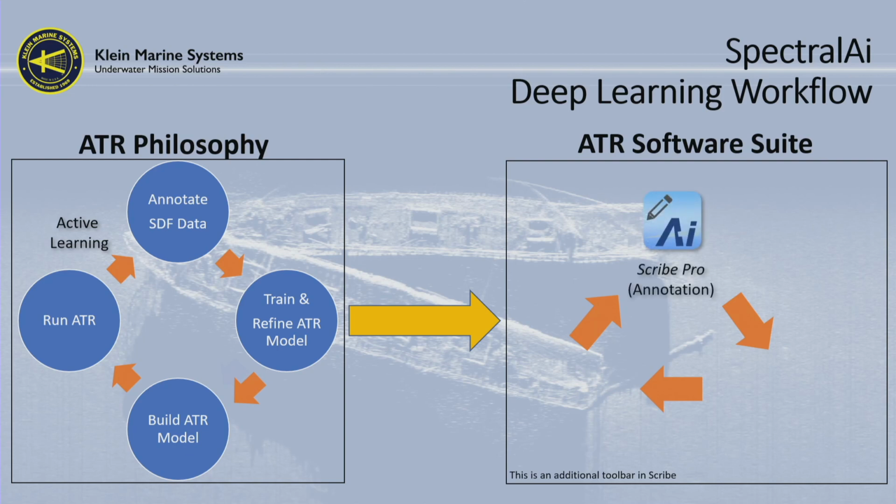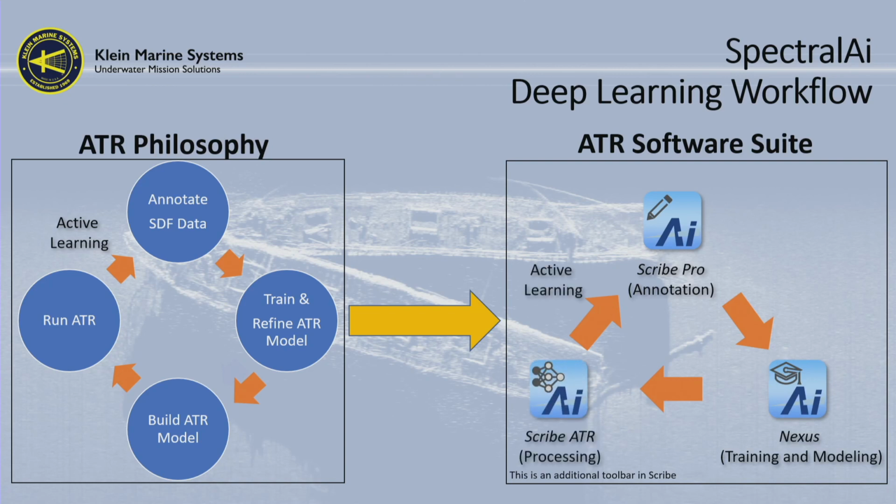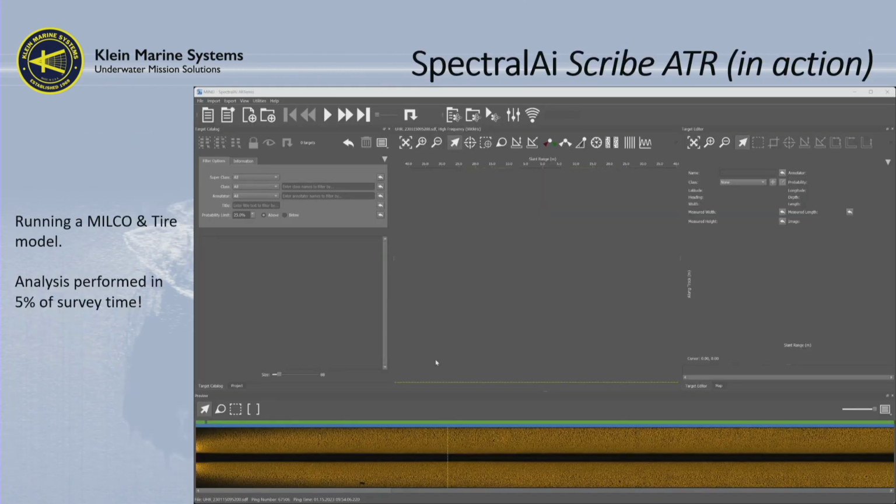The one is called Scribe Pro, which just does the review and annotation of side scan data. We developed another package called Nexus, which does the training and the modeling, based on the targets that you've selected. And we've got another module called Scribe ATR, which is the automatic target recognition processing. Just to simplify things, we added this into that, and it's just an extra toolbar. So essentially, you have two utilities to do all of this at the end of the day, which is great.